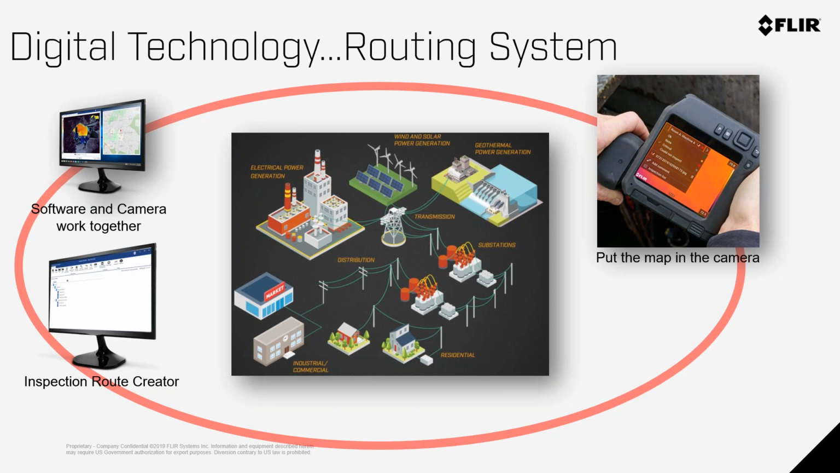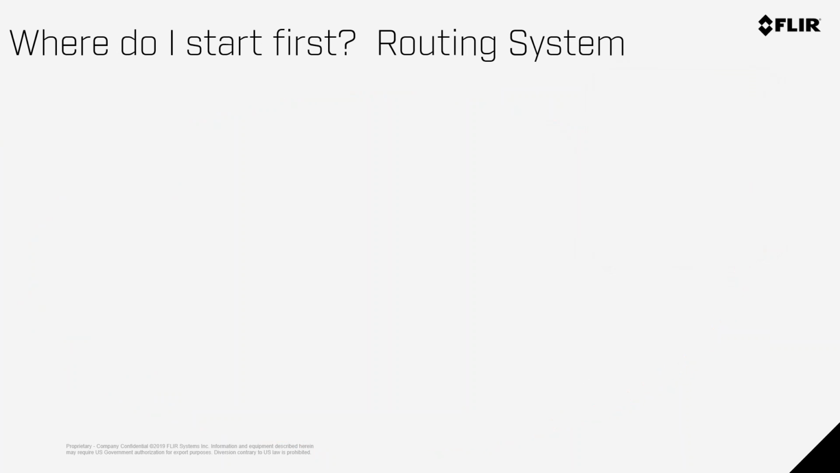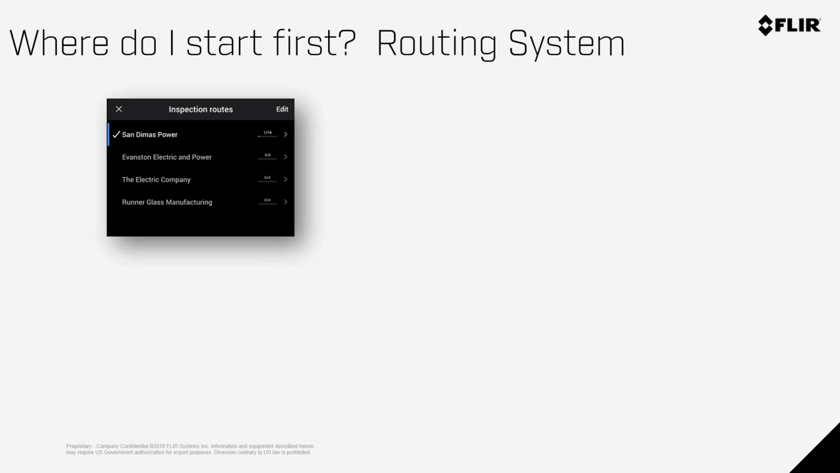Well, think about the route within your plant. How do you get from point A to point Z and hit every point in between efficiently every single time? Well, that technology now exists to really improve the efficiency of being able to have the camera tell an operator where to go. And once you get there, what to take a picture of.